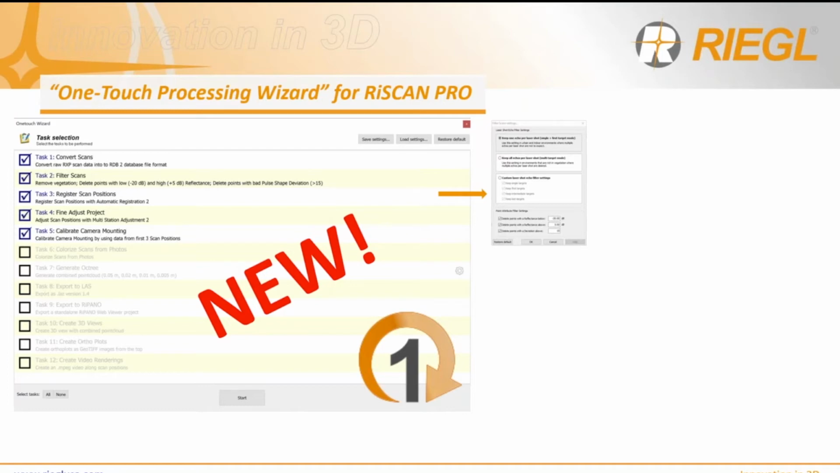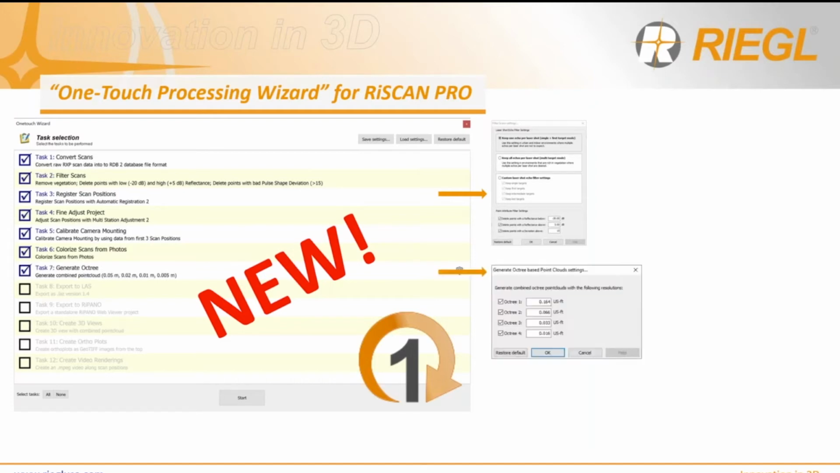Calibrates the camera. So remember this part where you have to do a camera mounting adjustment so that it realigns the camera back to the scanner. Then it can colorize data from the images, photos. Generate an octree. This is cool. We can then automatically generate 3 different types of octree filters that make 4 different types of files.